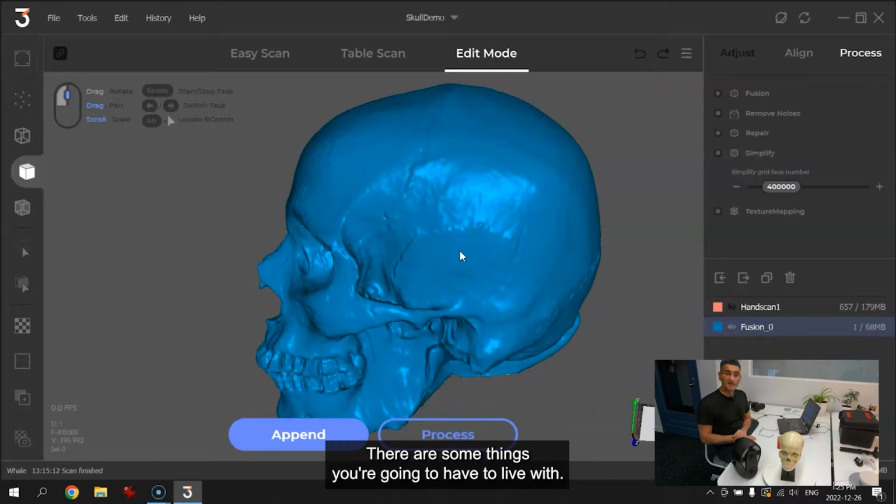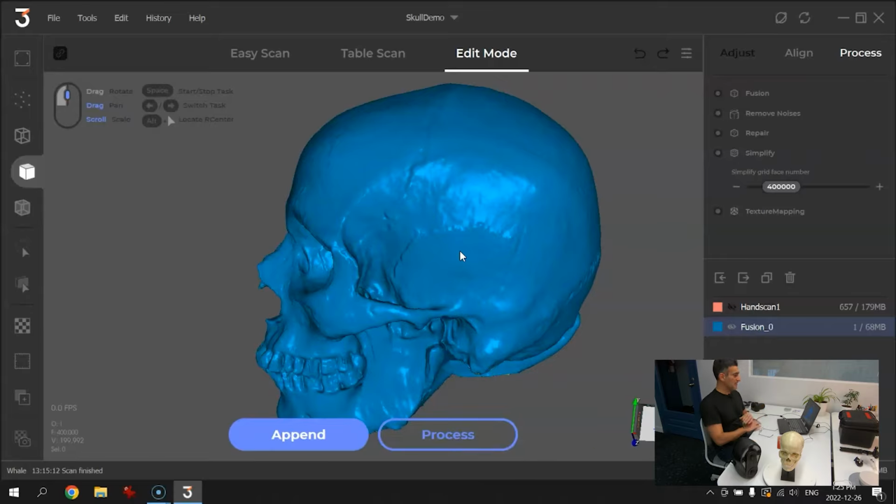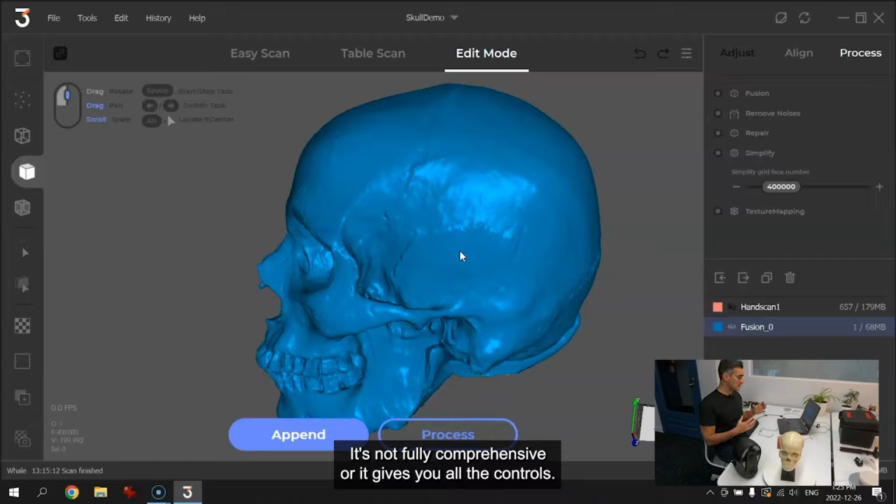There are some things you're going to have to live with. It's not a full-featured software package. It's not fully comprehensive where it gives you all the controls. I think they're trying to make it easy for people to scan, but overall, not a bad deal.